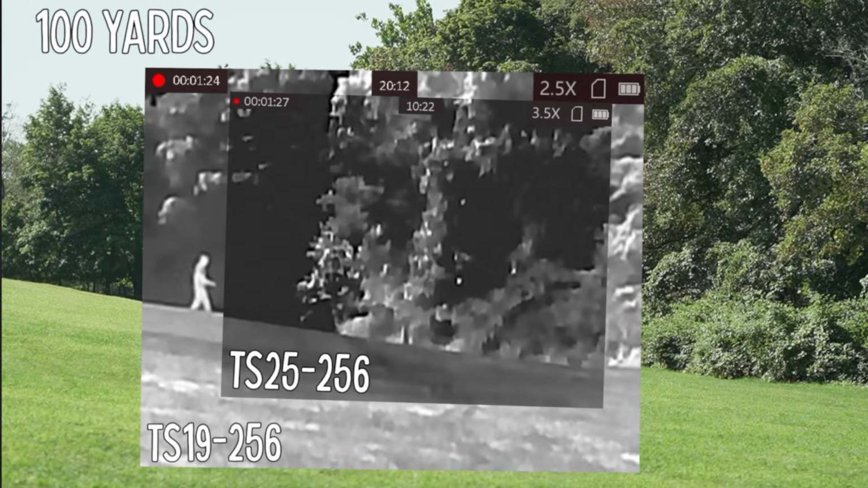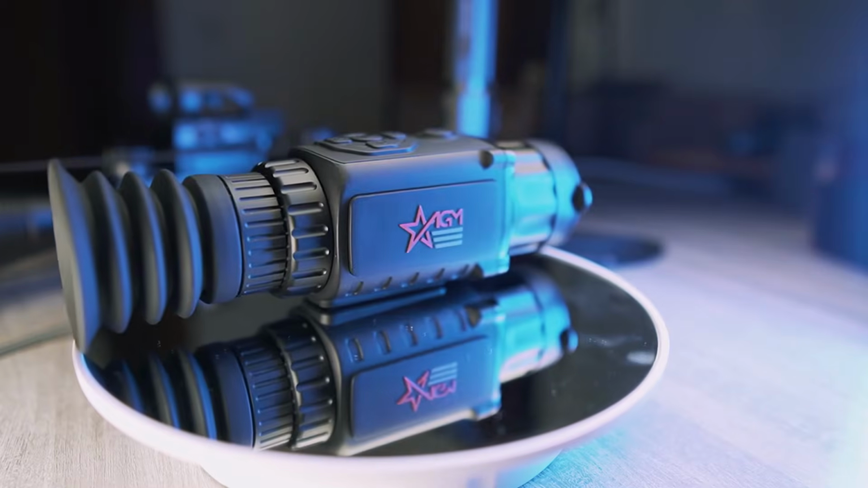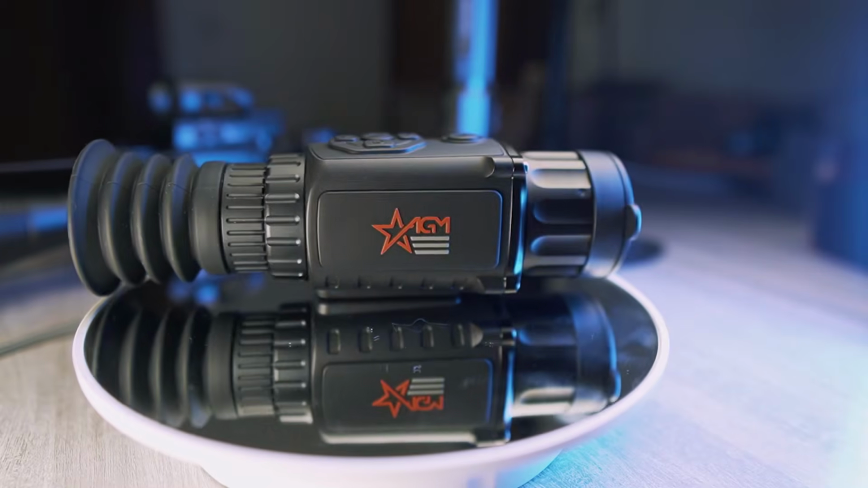Hey guys, in this video, we're going to take a look at the field of view and resolution differences between the TS25-256 and the TS19-256. These are both thermal cameras from AGM. Both of these scopes are nearly identical with the exception of the focal length of the lens up front.